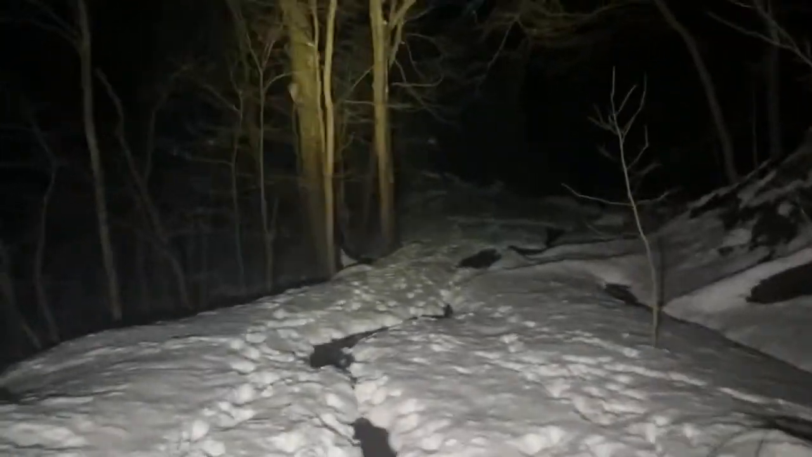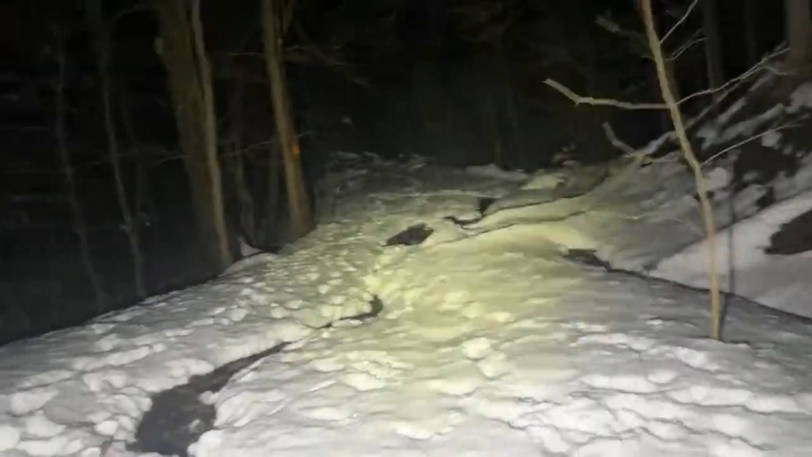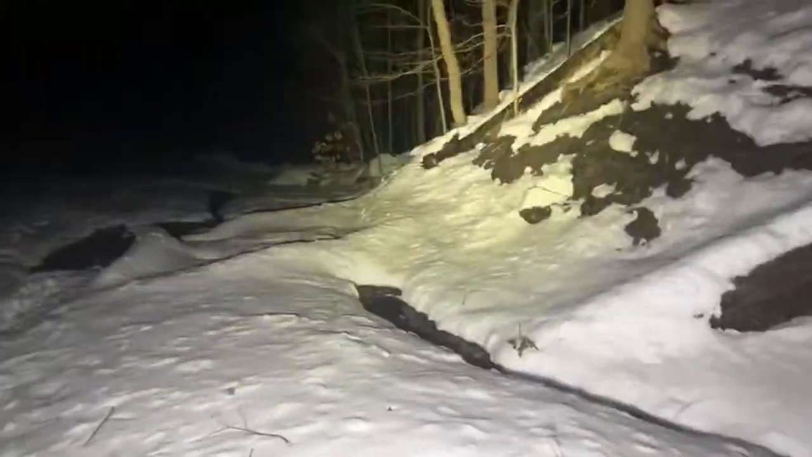Let's see if I can make it down this here without biffing it. All right, I'm sinking deep into the snow here. Okay, here's our spot where we've had so much stuff happen.